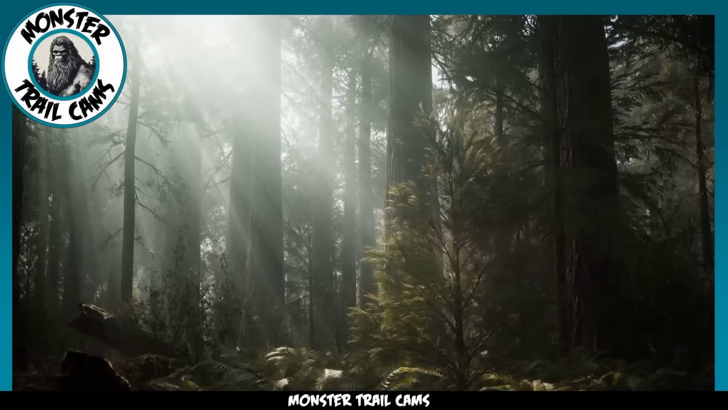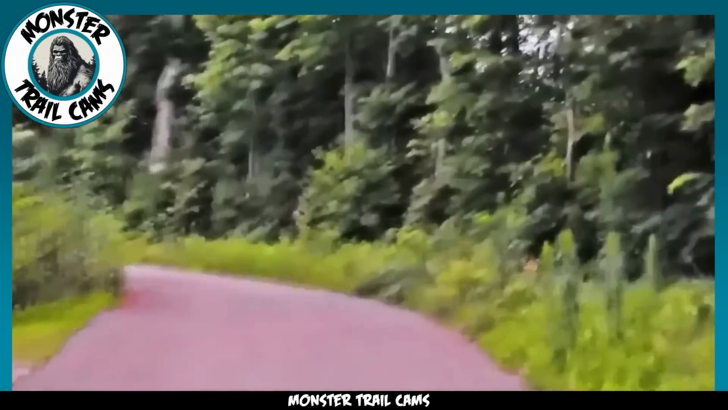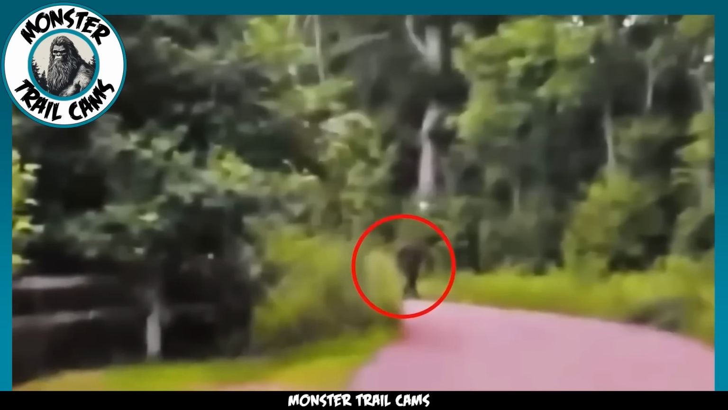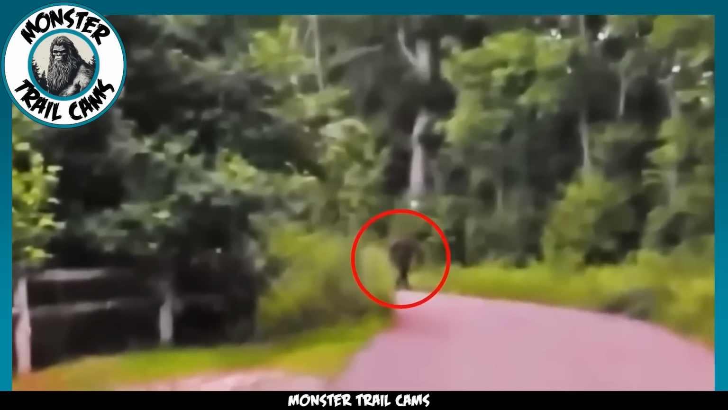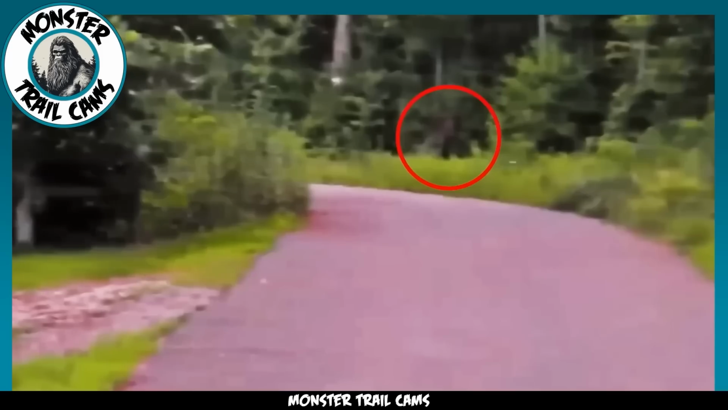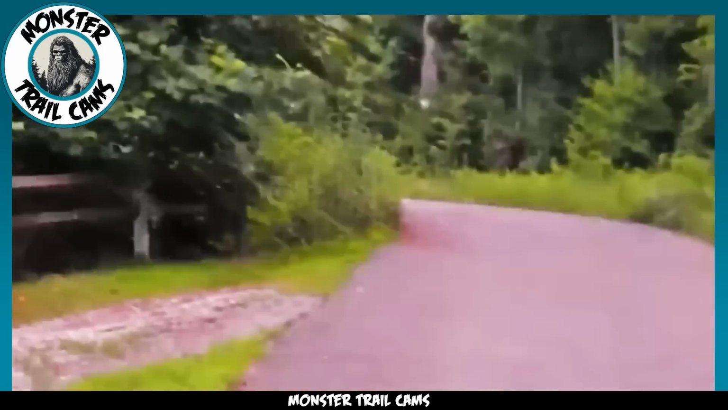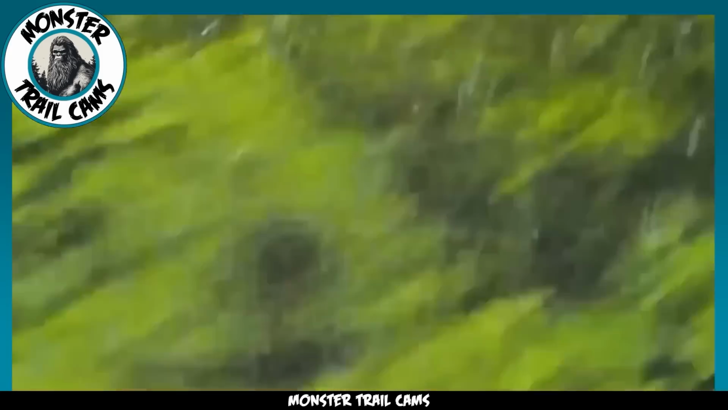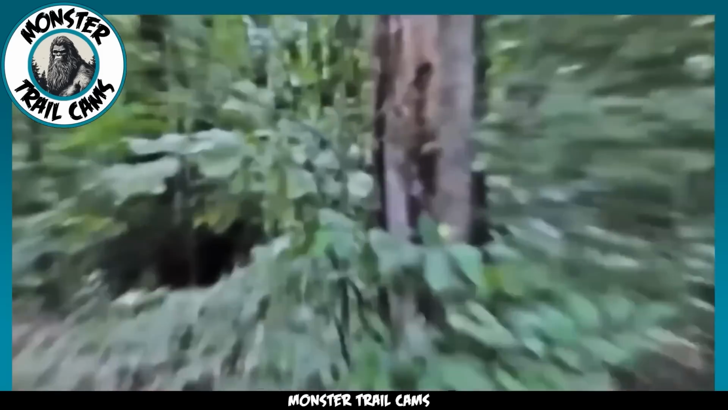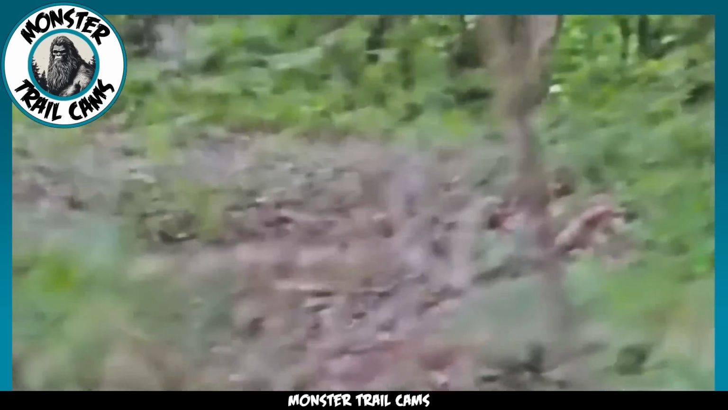Here is another Bigfoot encounter for you today. Our brave cameraman captures some fascinating footage as he comes face to face with an enigmatic creature, none other than the legendary Bigfoot. Now, what makes this encounter particularly intriguing is the location. It's not your typical deep wilderness setting. This elusive creature is spotted casually strolling across a road in what appears to be a suburban area. As the camera zooms in, we catch a glimpse of a large ape-like being striding confidently amidst civilization.